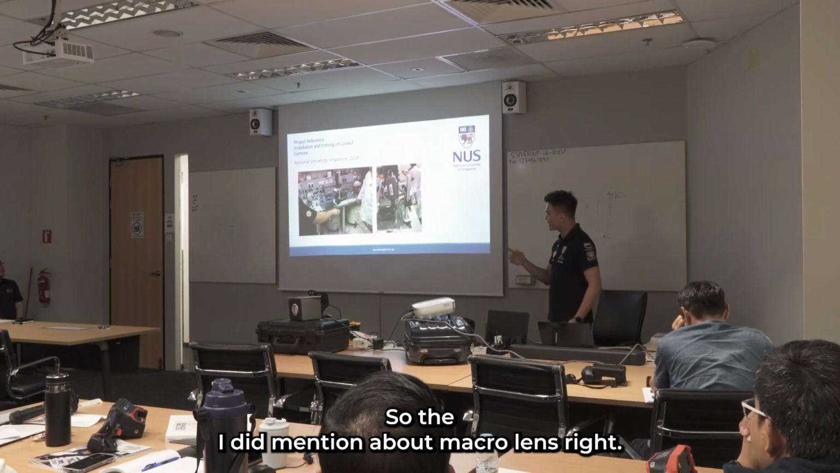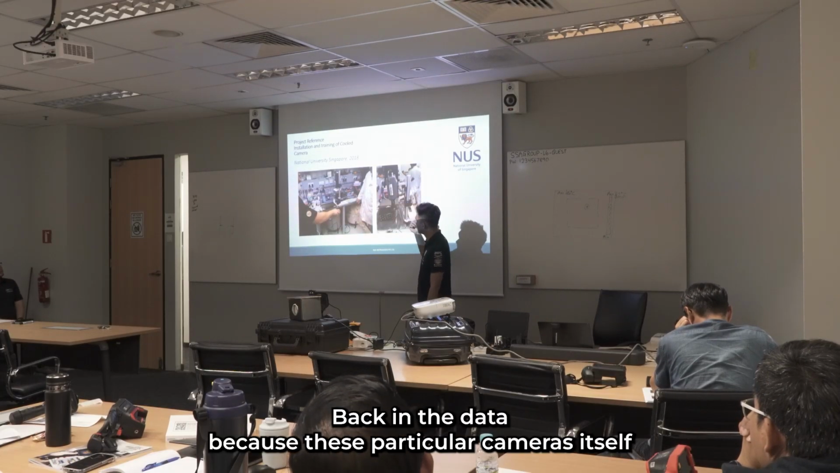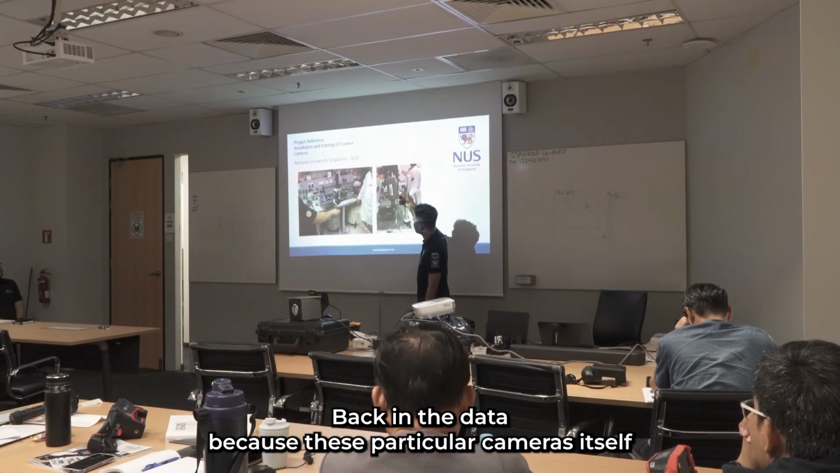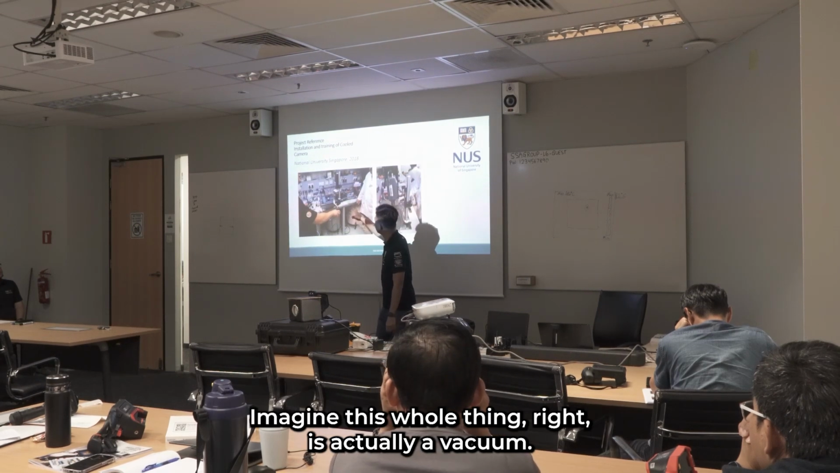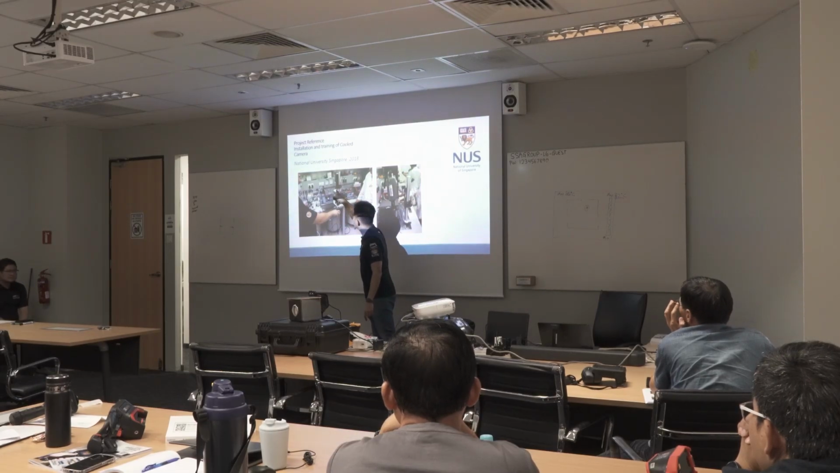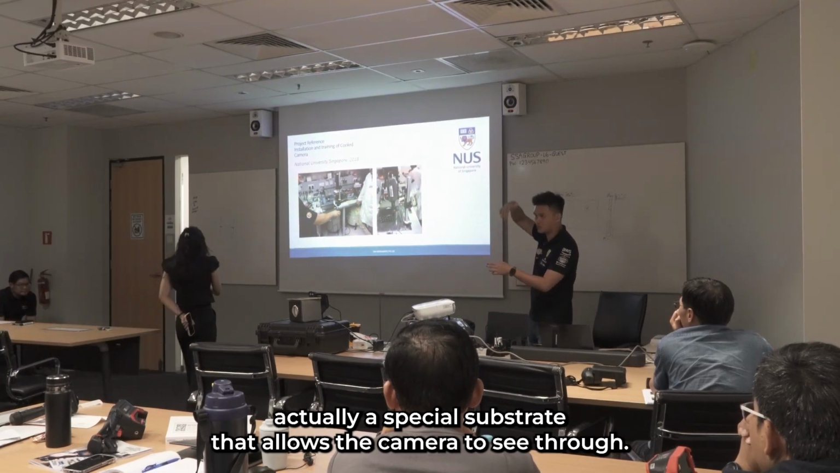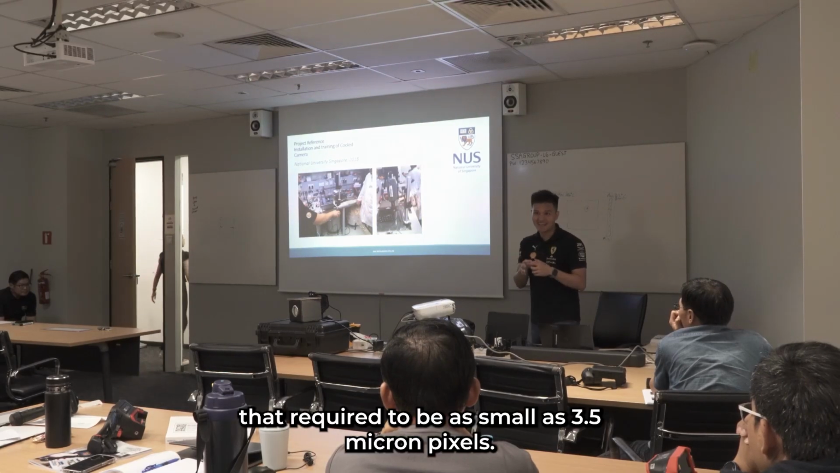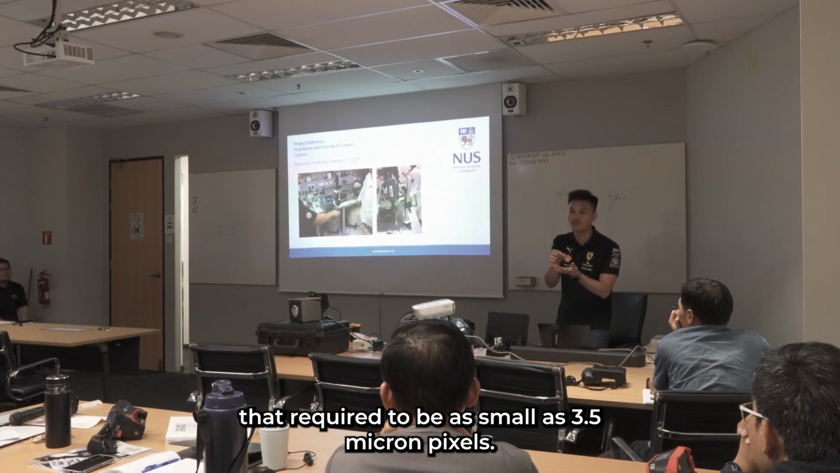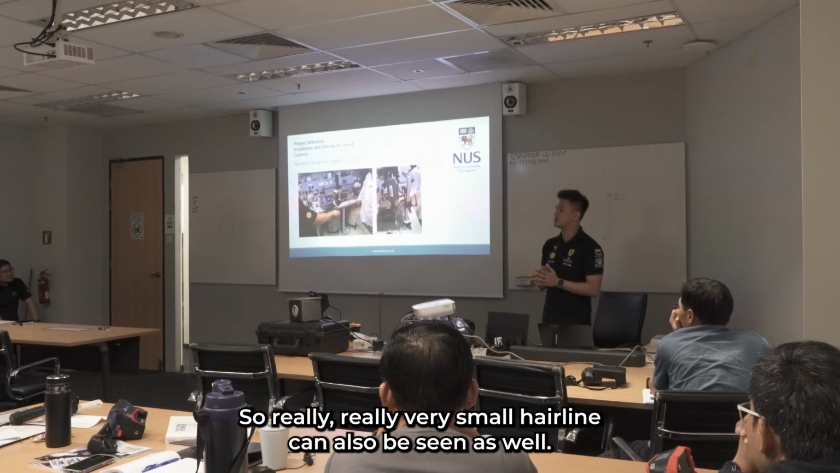Other than that, I did mention macro lens. We also supplied FLIR cameras back in the days, because these particular cameras have to be very, very near to the object that we are measuring. Imagine this whole thing is actually a vacuum. And this particular glass piece is a special substrate that allows the thermal camera to see through. We are seeing what we call the MEMS device, which requires resolution as small as 3.5 micron per pixel. So really, really very small. A hairline can also be seen as well.